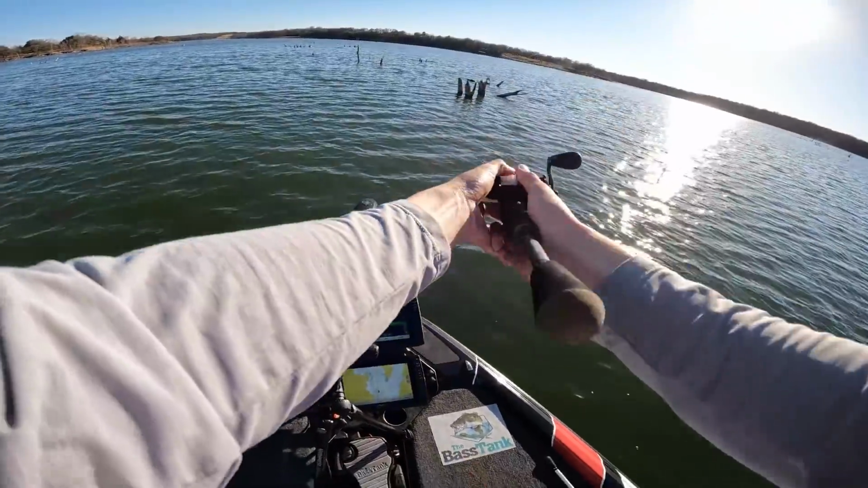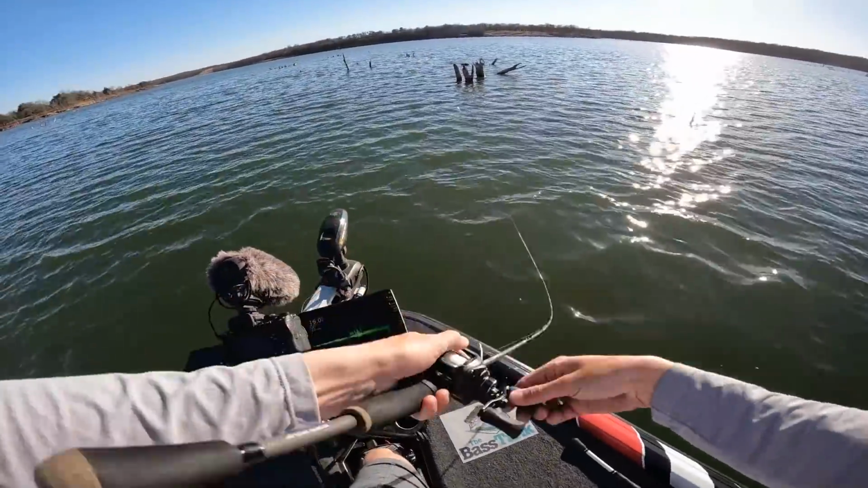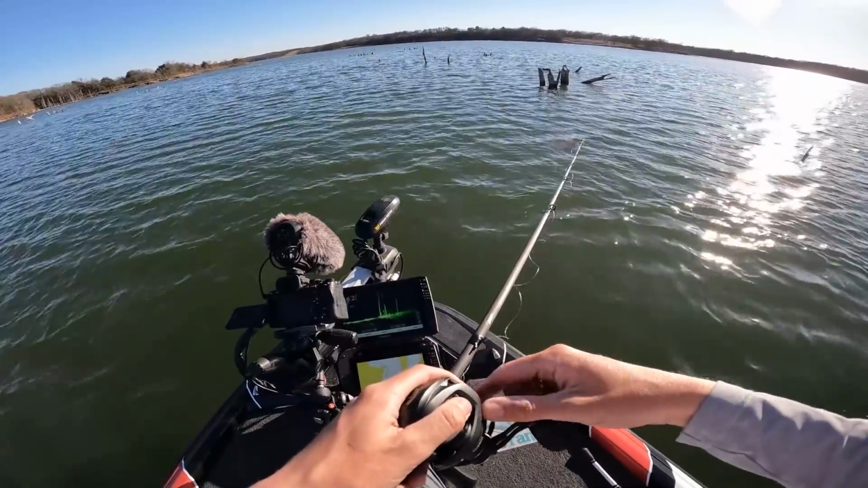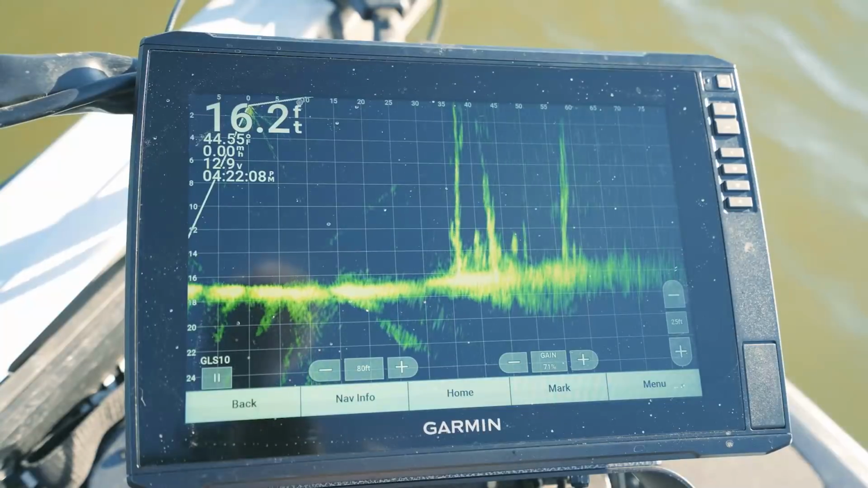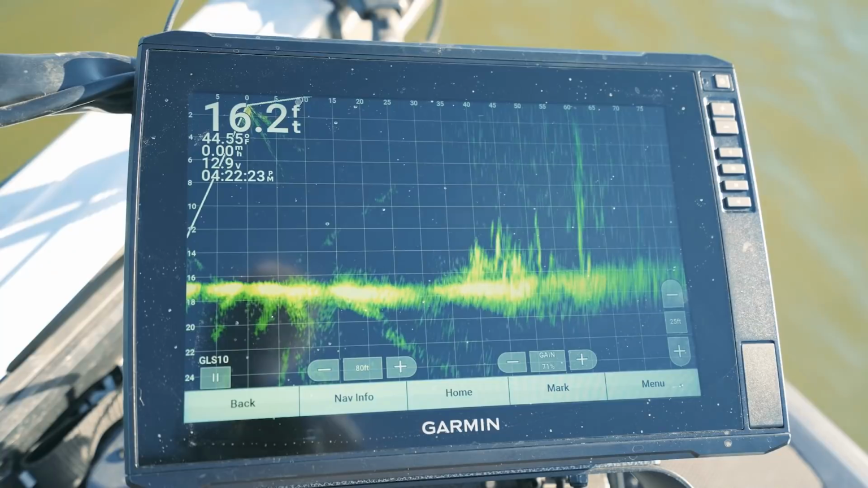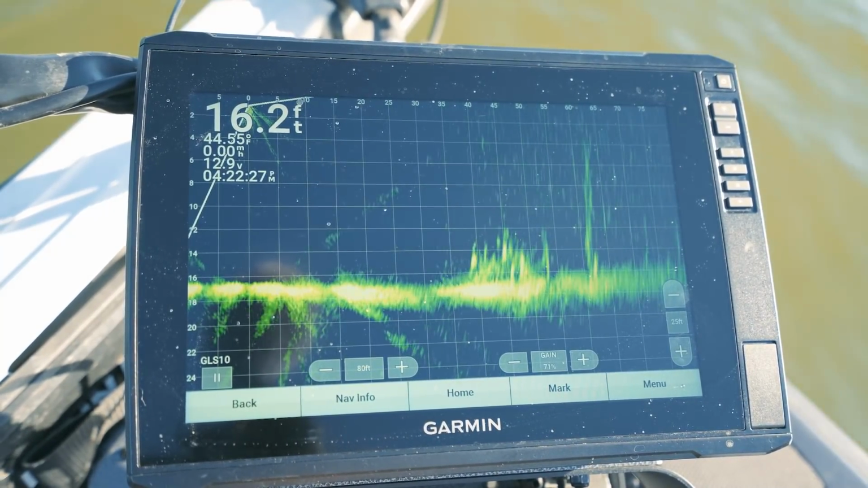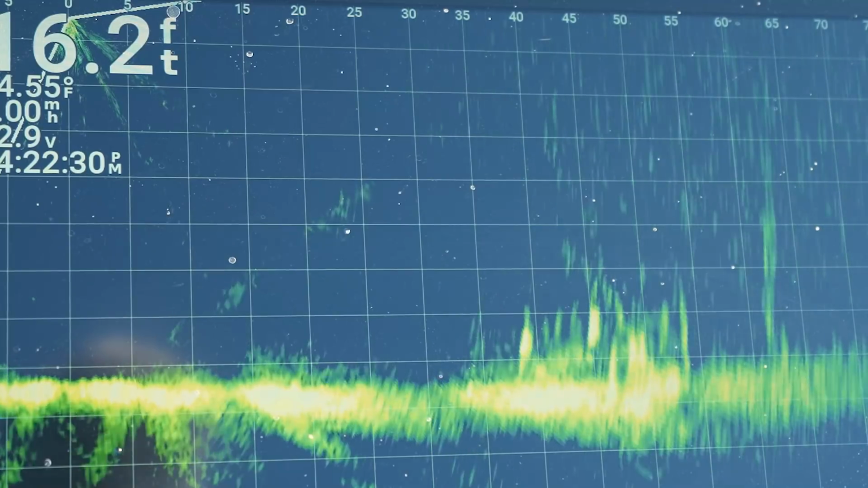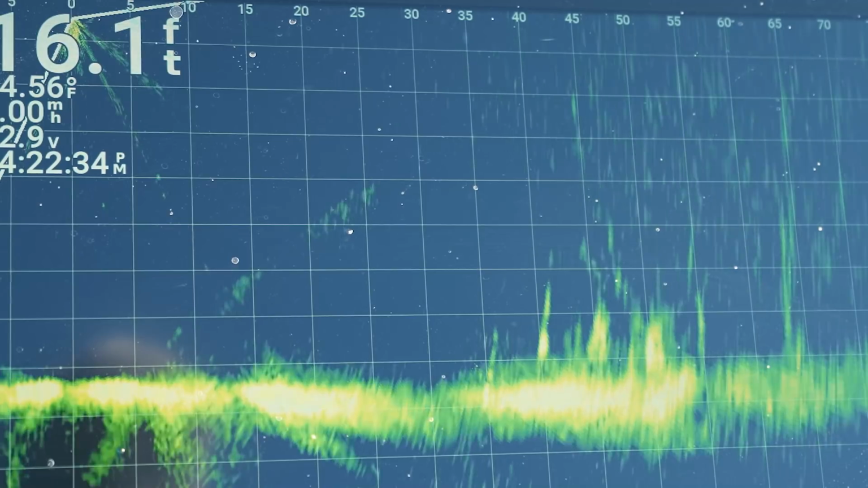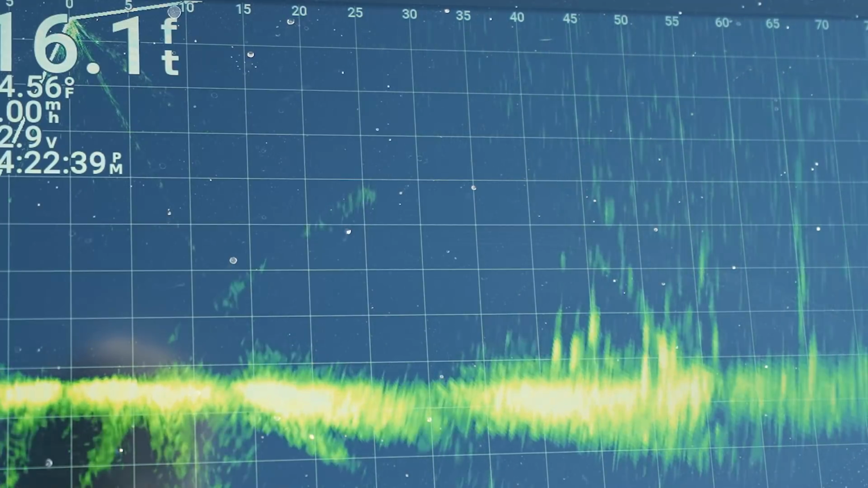Last cast with the sinking jerkbait. We're gonna go along that left side again because I can tell there's no sticks, cross sticks to get stuck on. We have jerked it, and now we're gonna let it sink. I'm gonna try to find it for you guys on the screen. There's a fish swimming at 50. Wow. That's a nice one. Oh my gosh, here he comes. And jerk it over this one on the edge. There he is, it's falling down onto him. Oh, they're all around it.